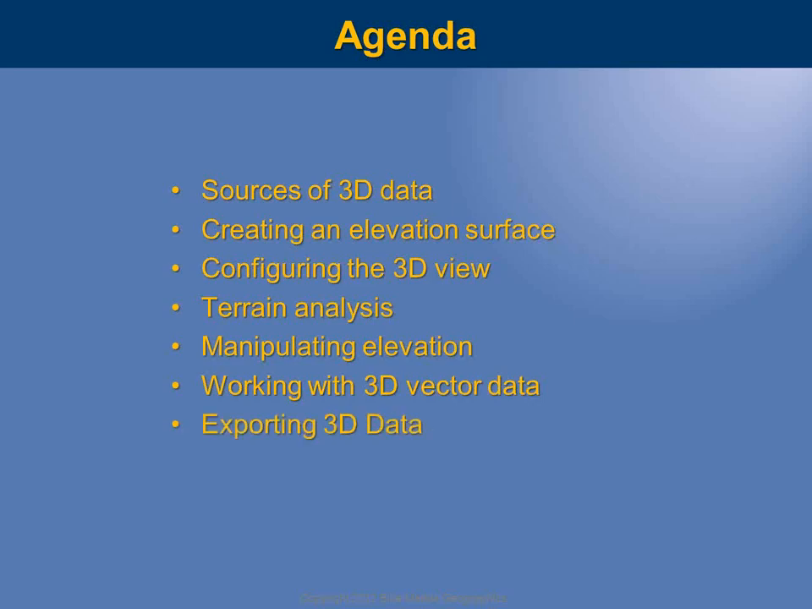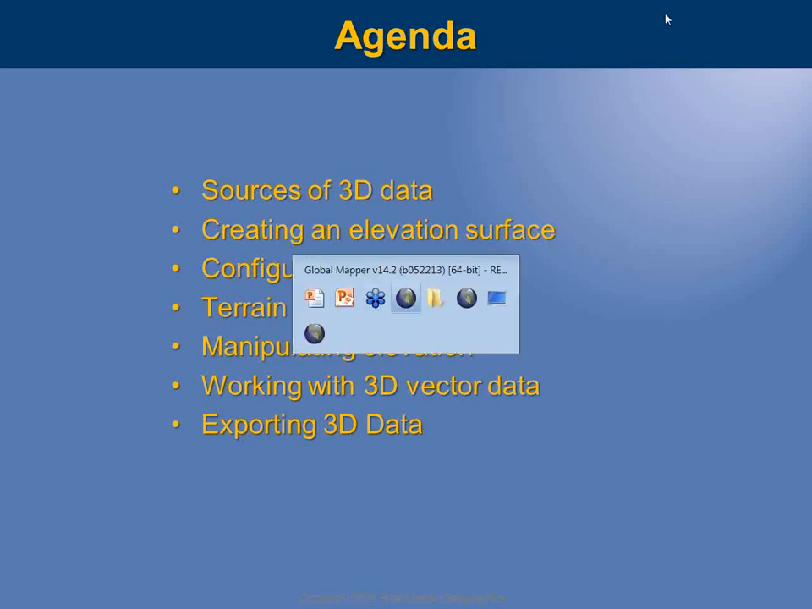And finally, towards the end of our presentation, we'll address the idea of exporting 3D data, getting 3D data out of the application, perhaps in a file format that's used in another application. So that's the basic plan for today, the plan of attack.